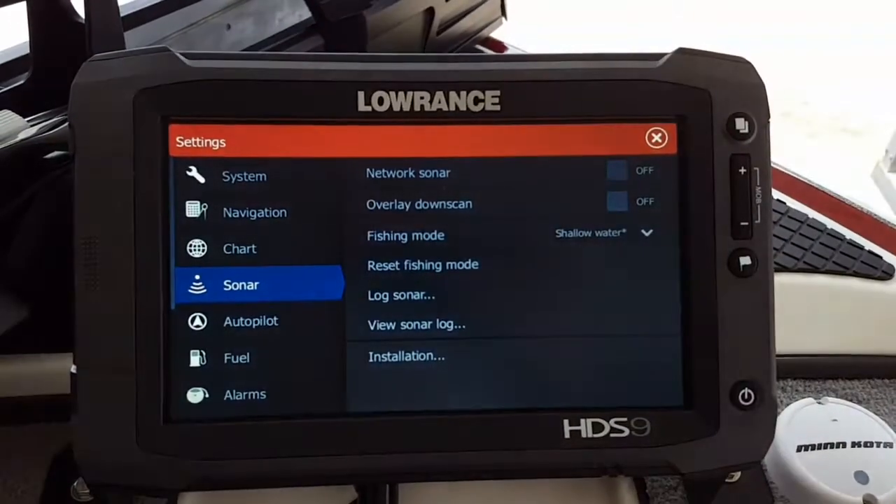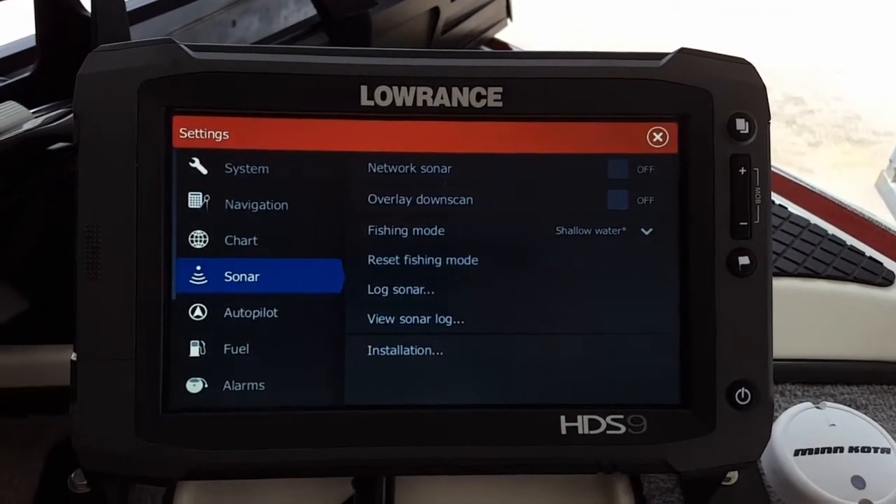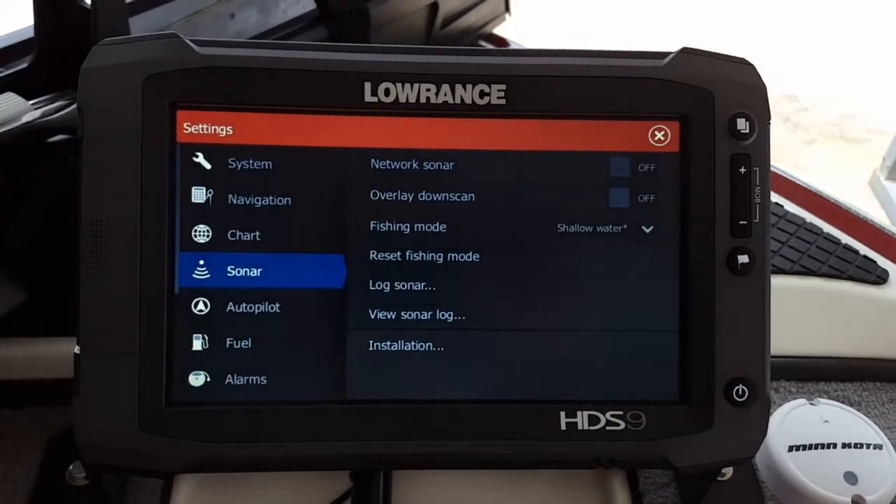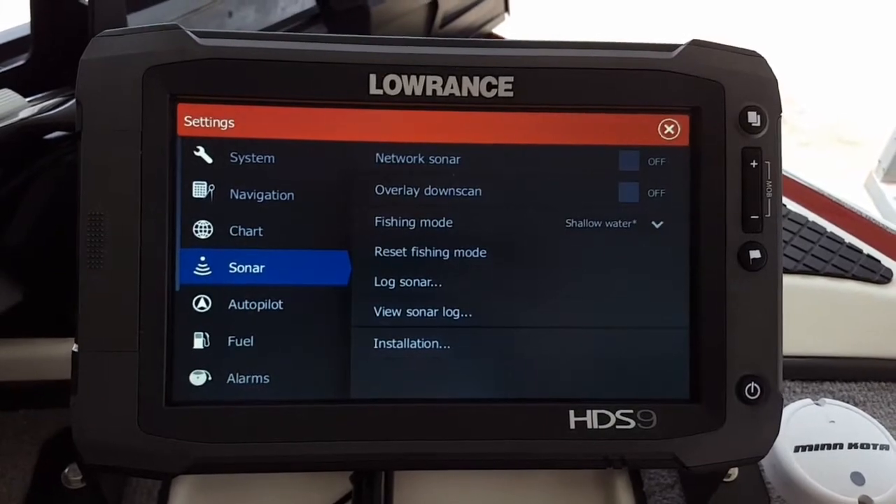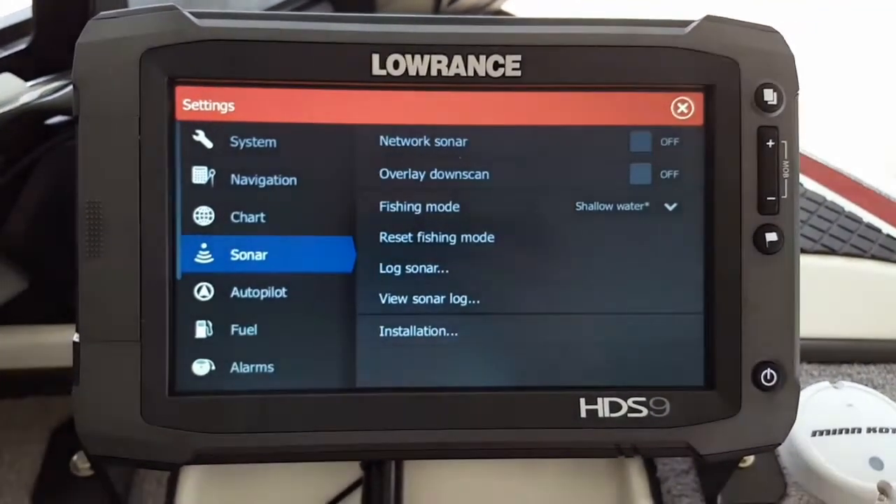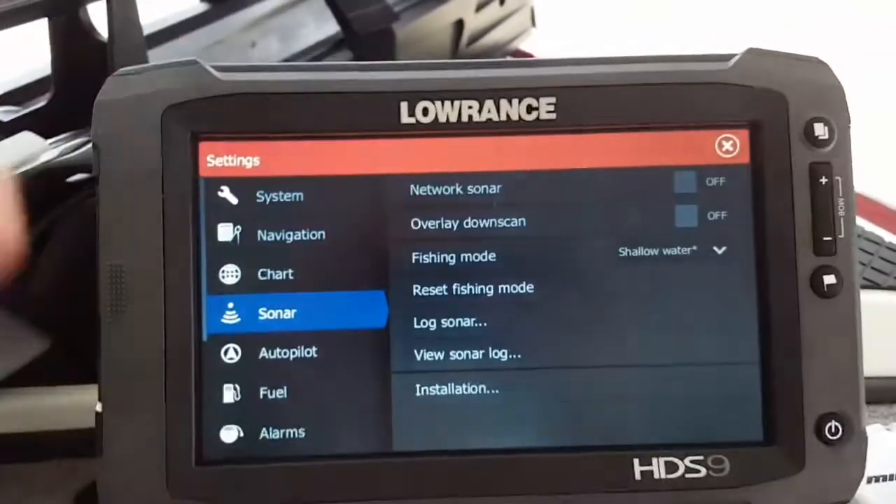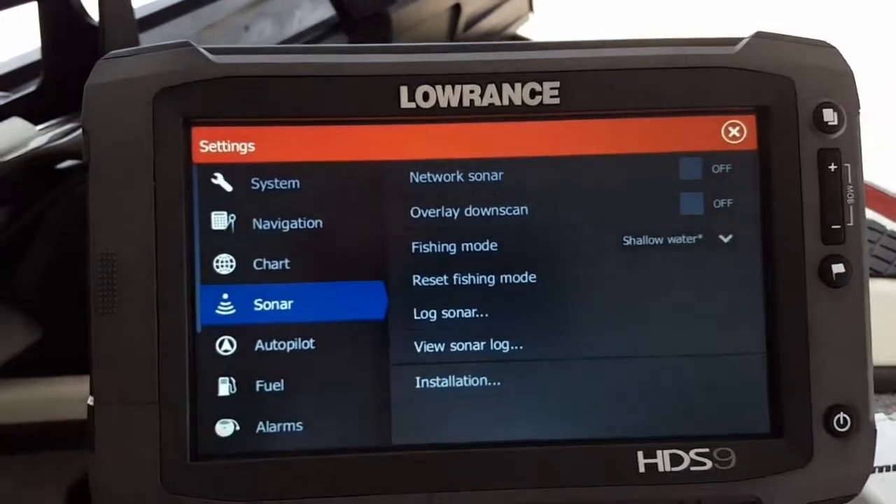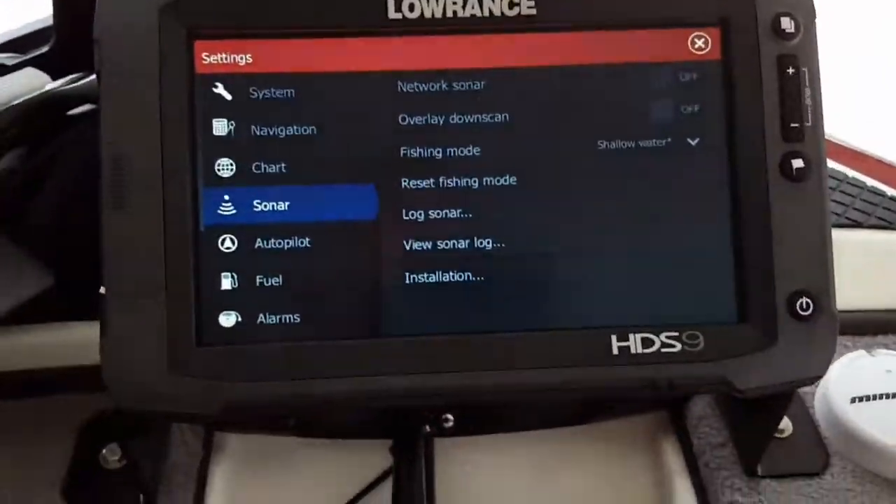Hi, I'm going to make a brief video to add to some of the others I have on YouTube. A little informative information. This is on a Lowrance HDS Touch 2. It's the Generation 2. And I'm just going to quickly show how I set one of them up as soon as I go into the features.